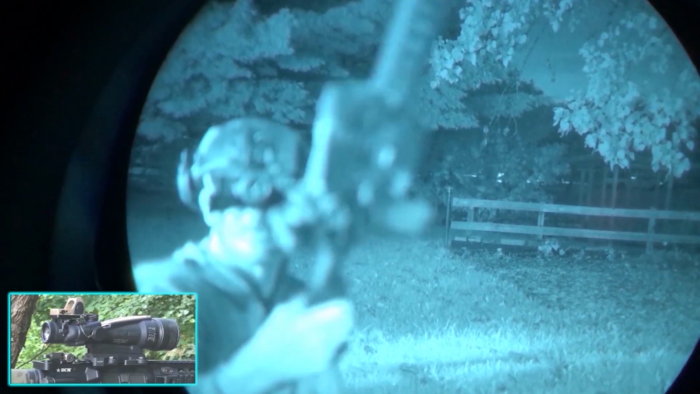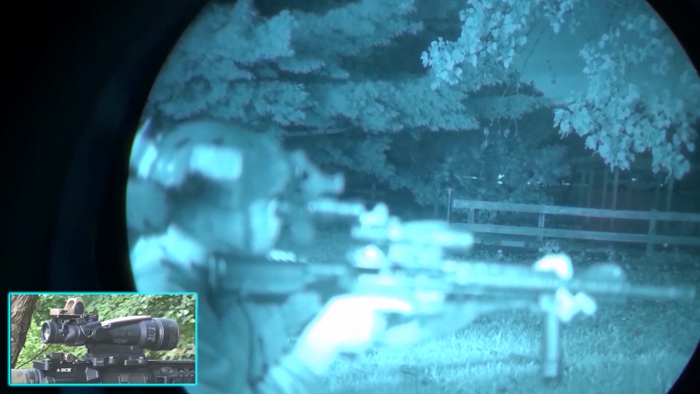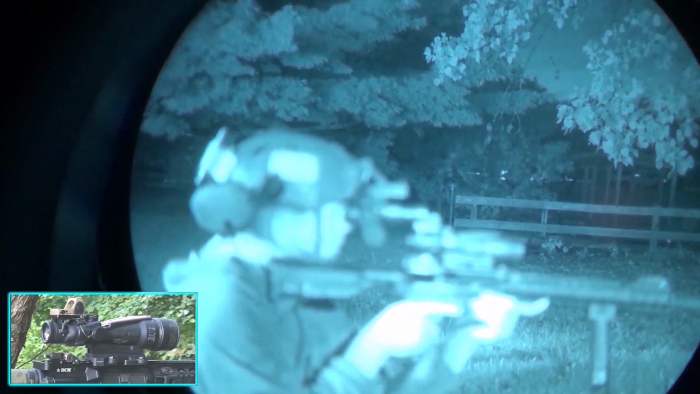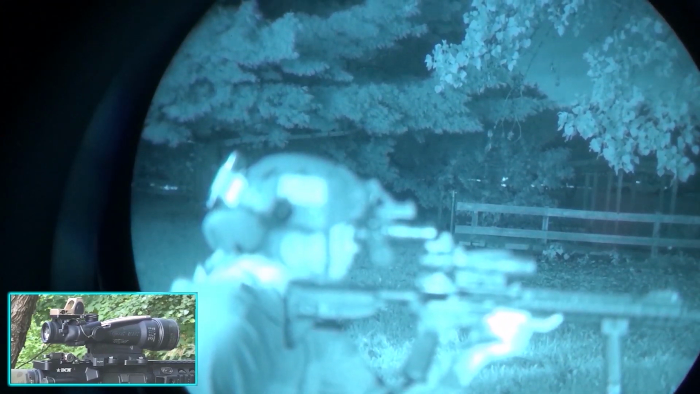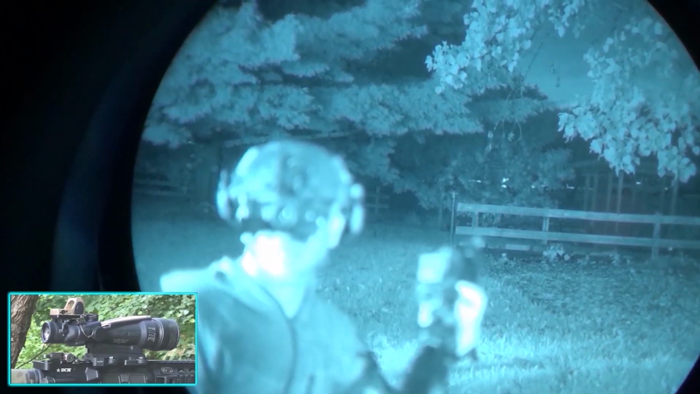This is just the standard piggyback position that comes with an ACOG. PVS-7. Oh, I can see it. I am hitting something. Am I just hitting the ACOG? Or you're tapping the back of the RMR. The RMR? You're tapping the very, it's like your tube is resting on the top of the RMR. So, with a PVS-7,